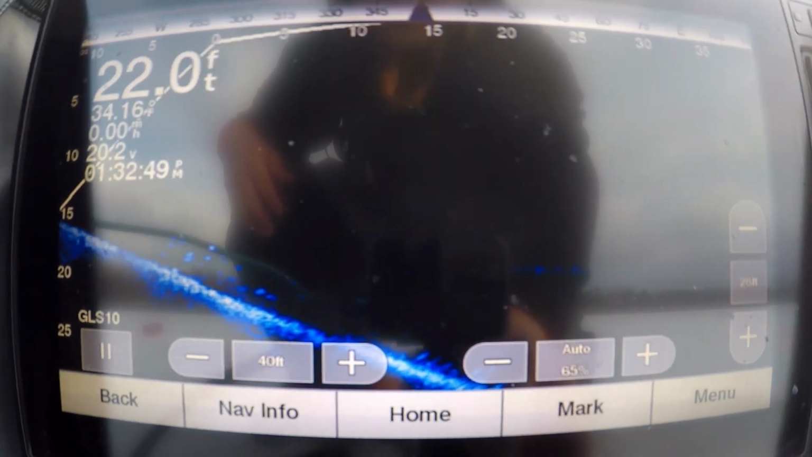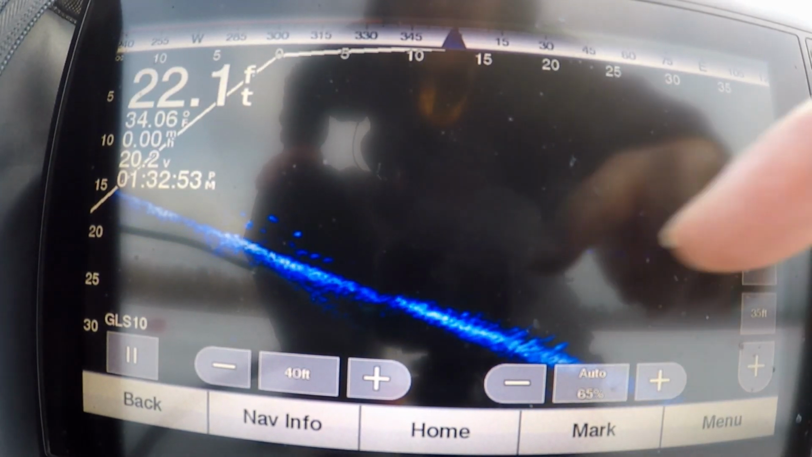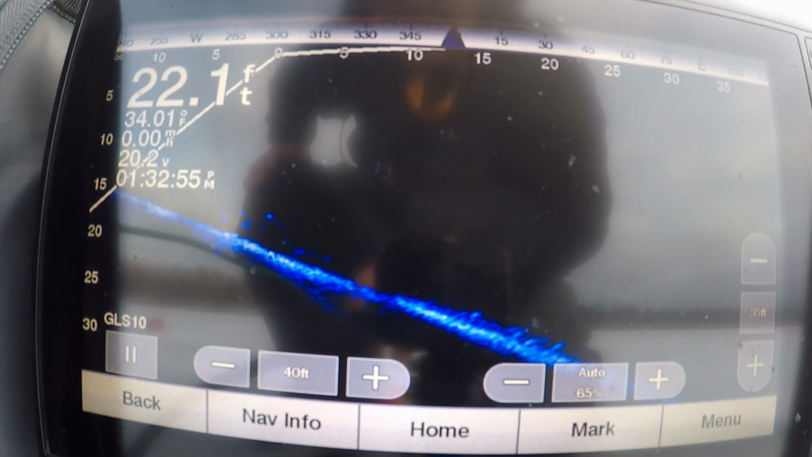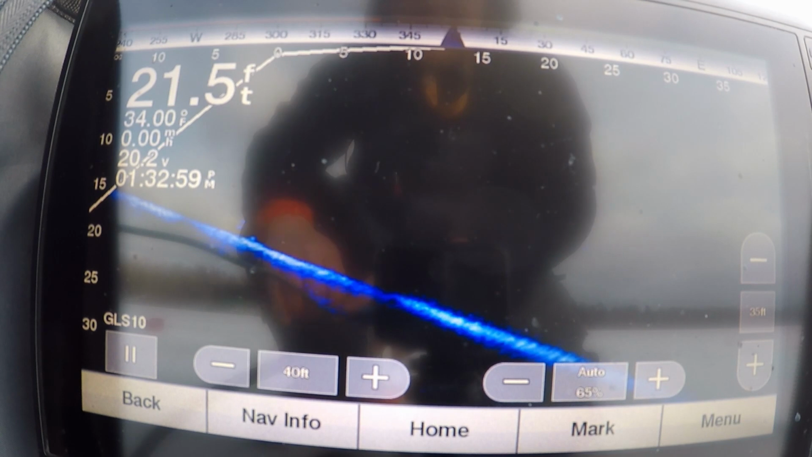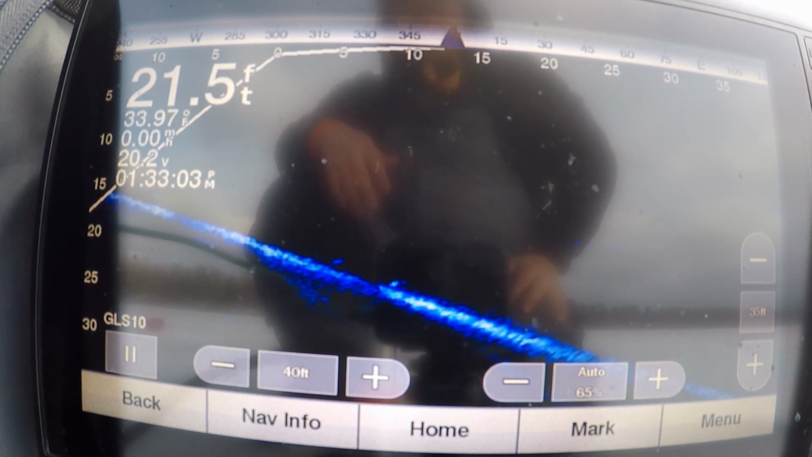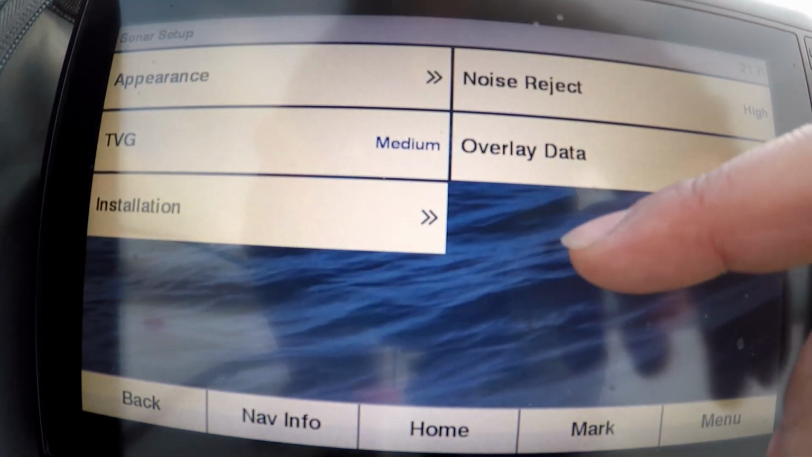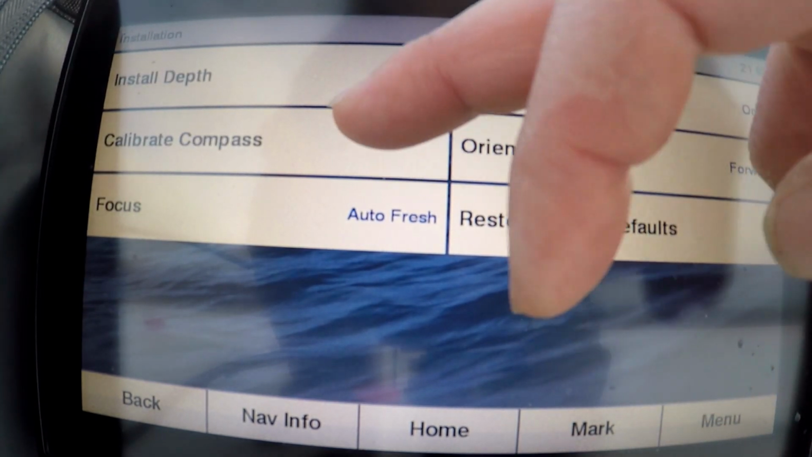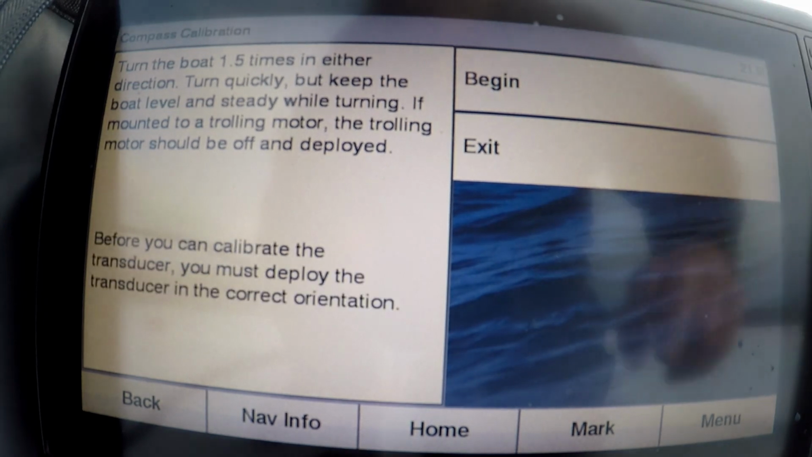All right, so now I can kind of show you guys Calibrate Compass. As you can see, I know it's flat here. I know it's not 22 feet sloping down like that. So that means I have to calibrate compass. So when I was changing orientation, or every once in a while, just randomly, it will do this. So you gotta go to menu, sonar setup, installation, and then calibrate compass. So you can hit calibrate and then begin.